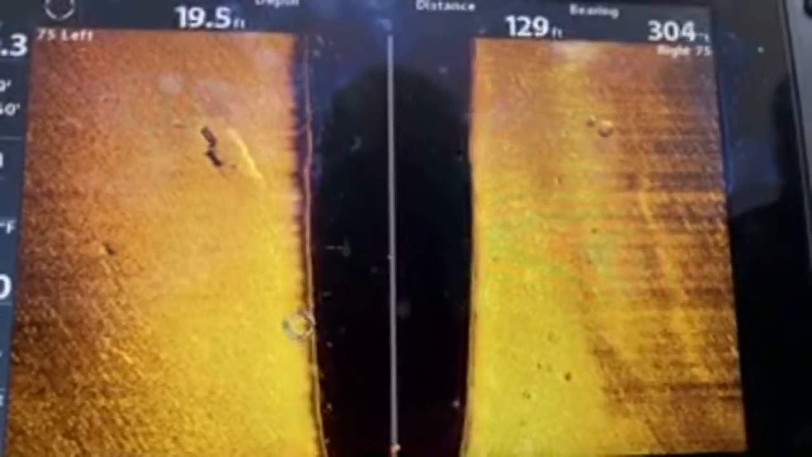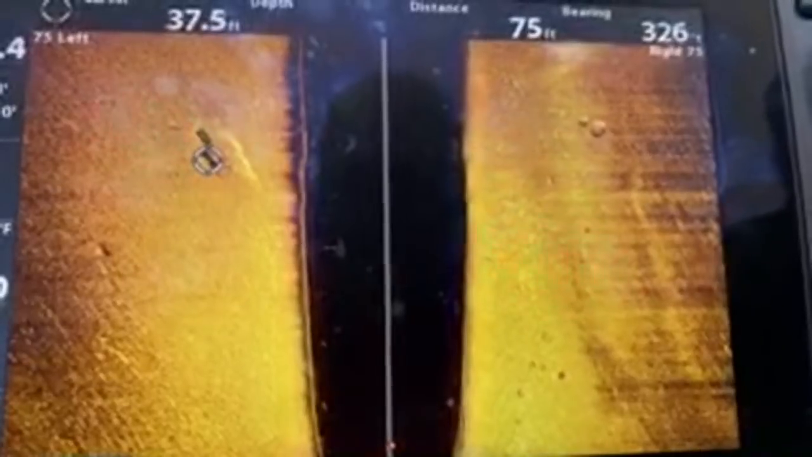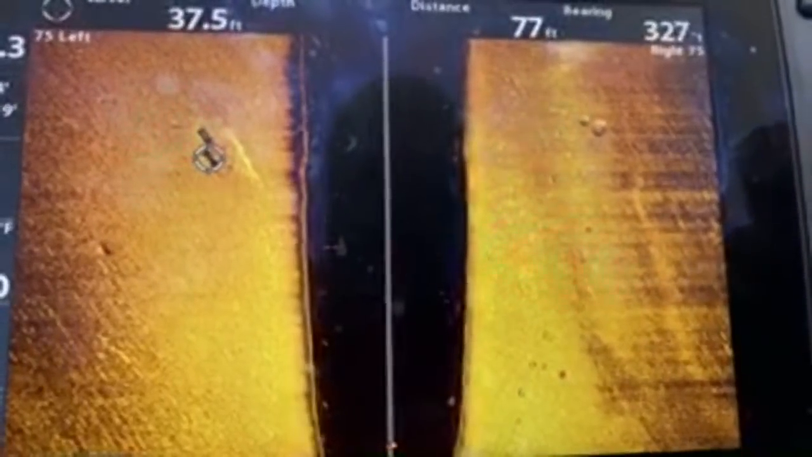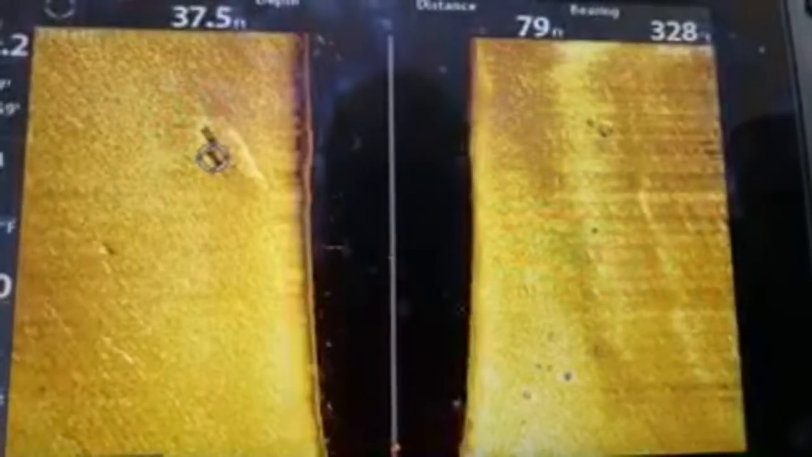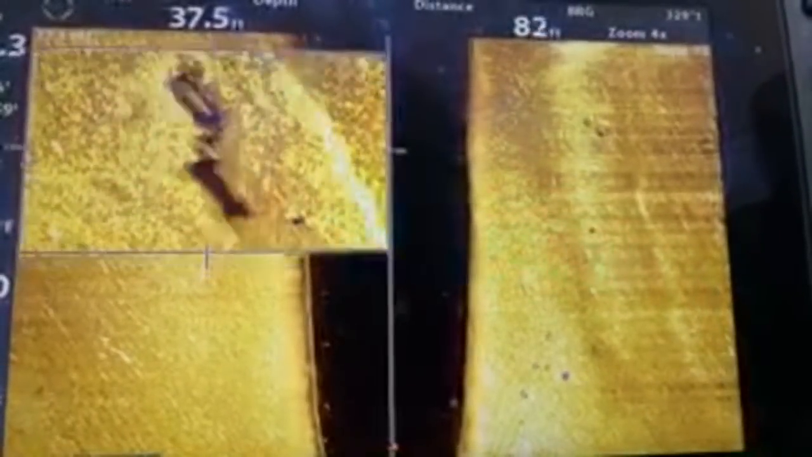That's the left, that's the only thing I see right now. And that's actually a tree. If you want to look at that, it almost resembles a car. But it's not. That is actually a tree.